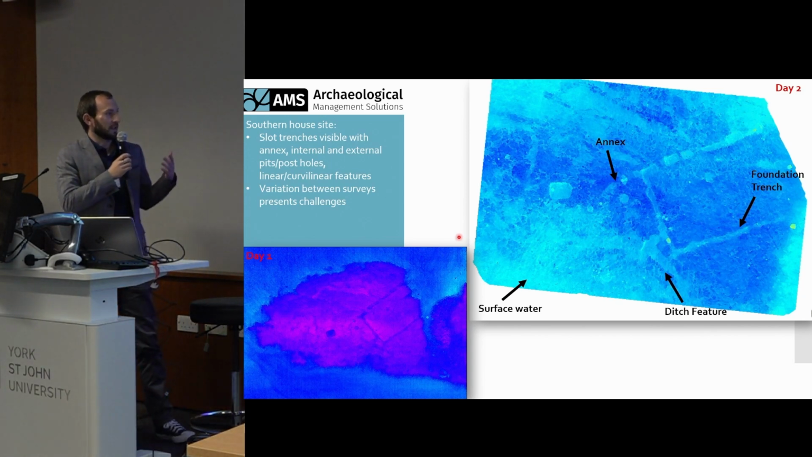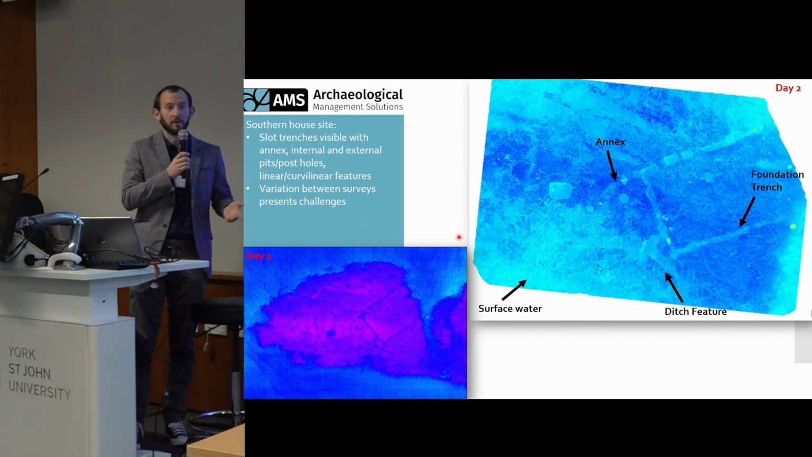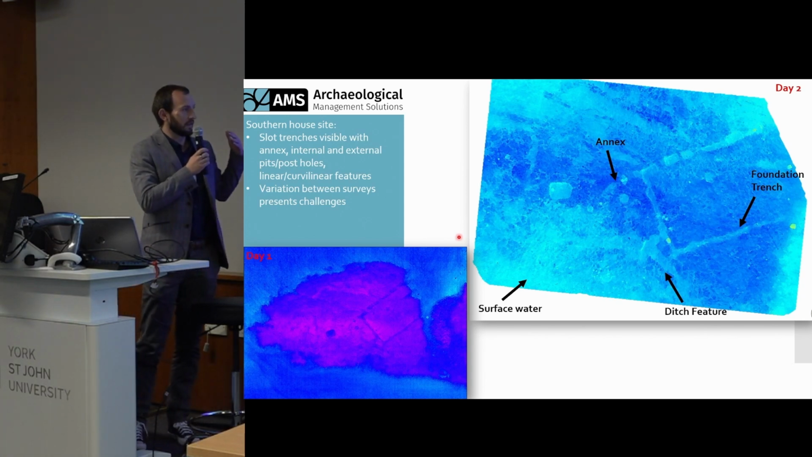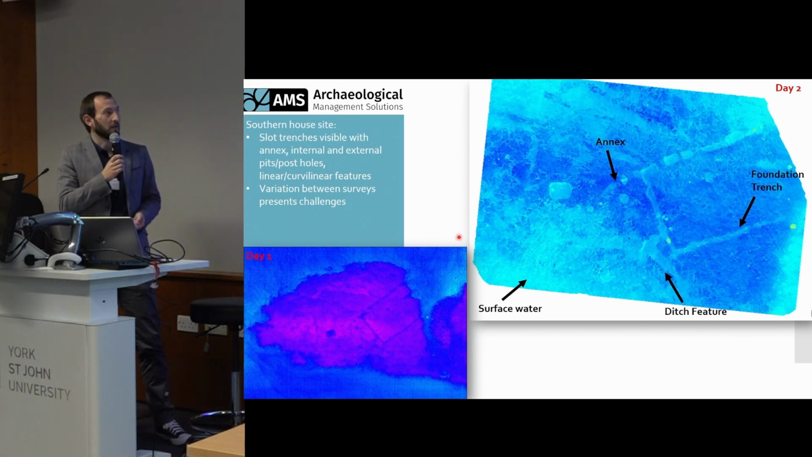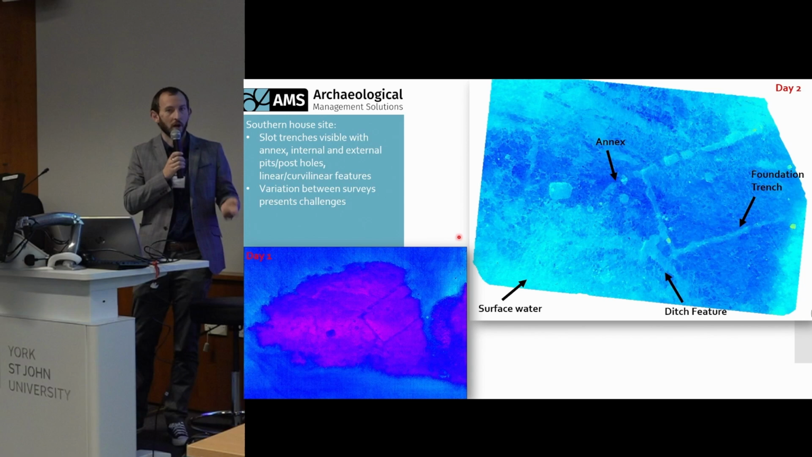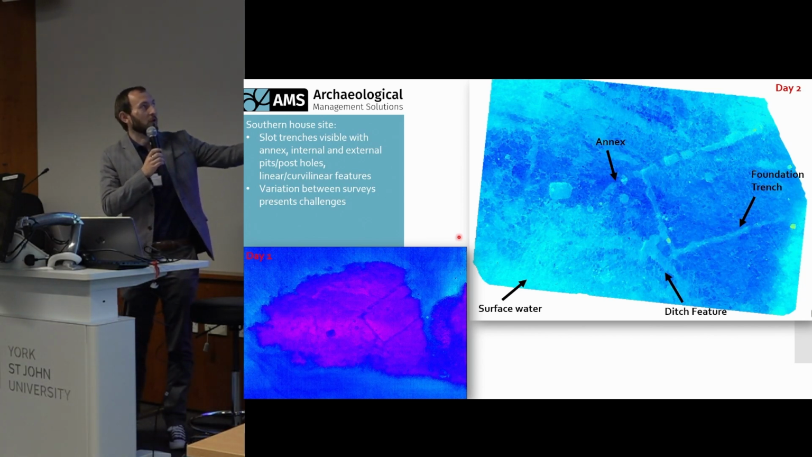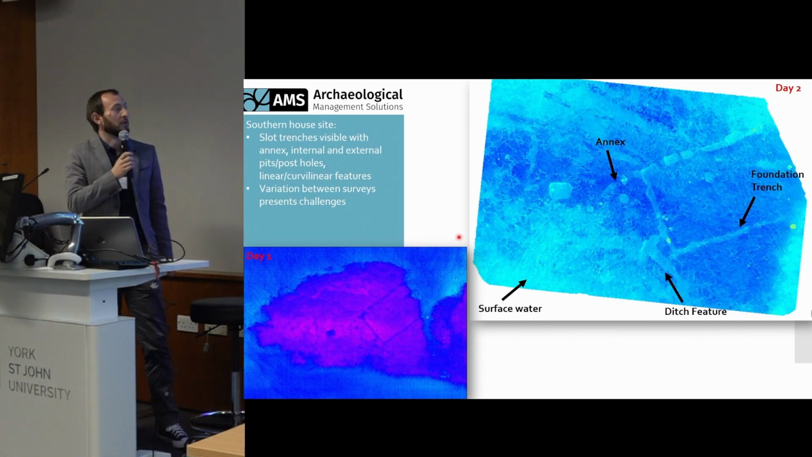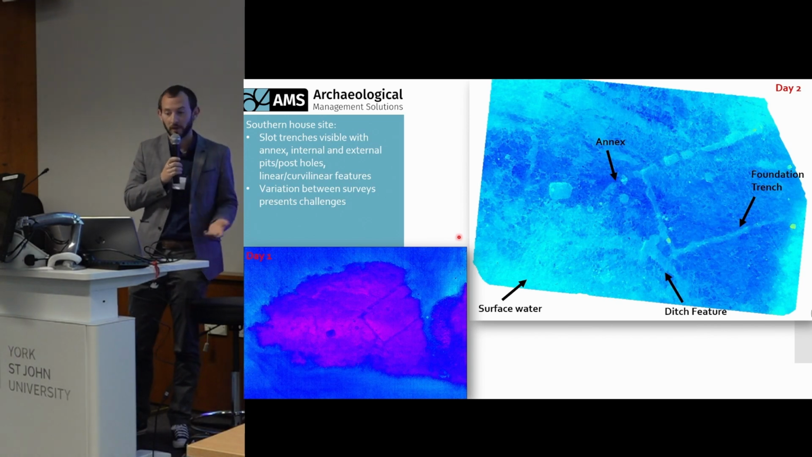But it does also present some challenges because, as you can see, there's a bit of variation in the visibility of the features between the two images. Between the individual photo and the orthophoto survey, there was an episode of rain which caused a thin layer of water on the ground. This is represented as the blue noise at the bottom left and the two top corners within the orthophoto image, and presents a few considerations for challenges in mission planning or timing.